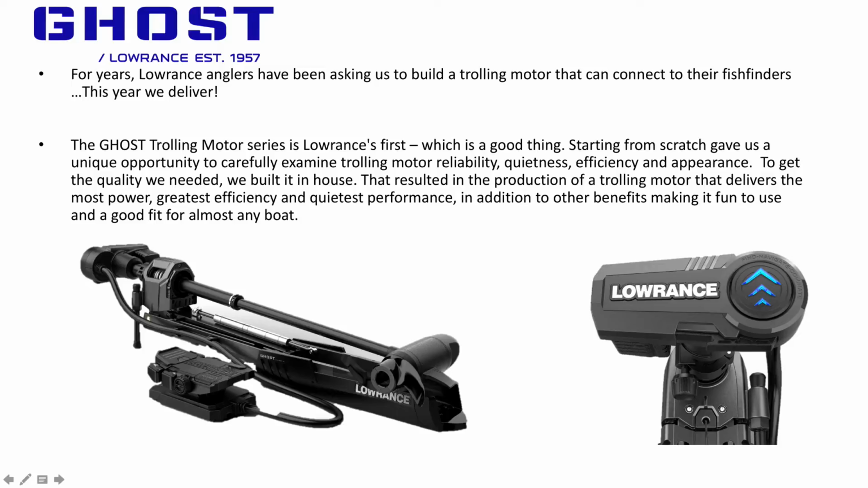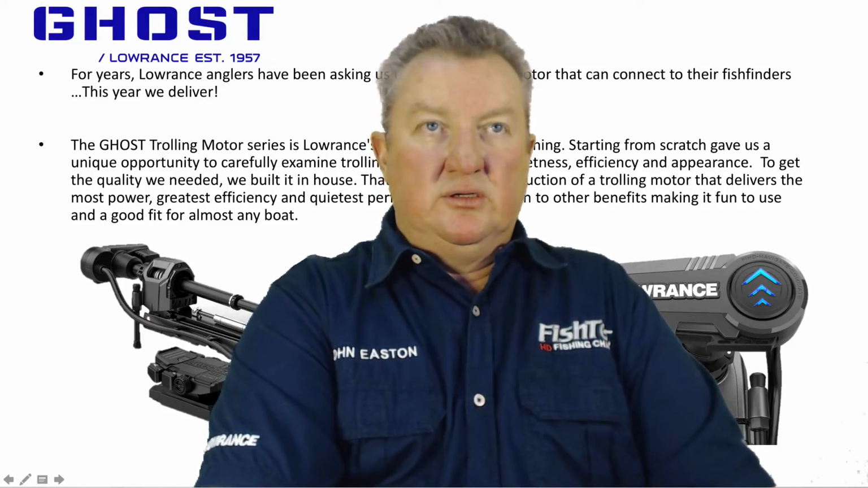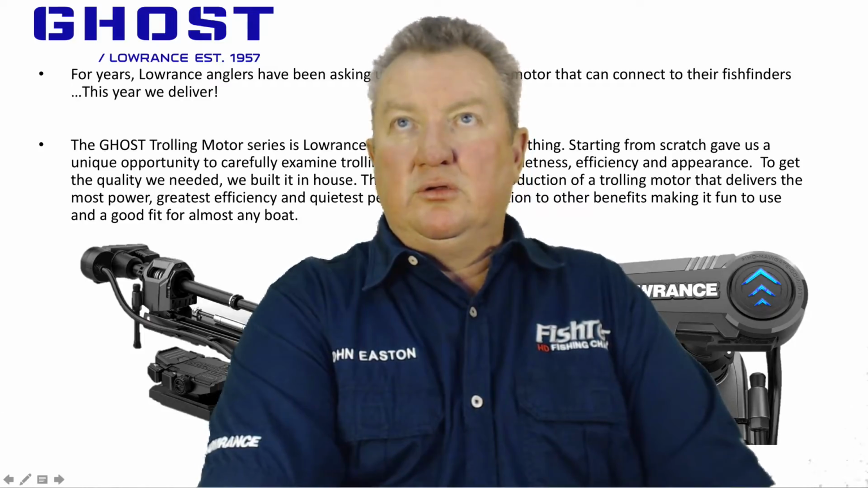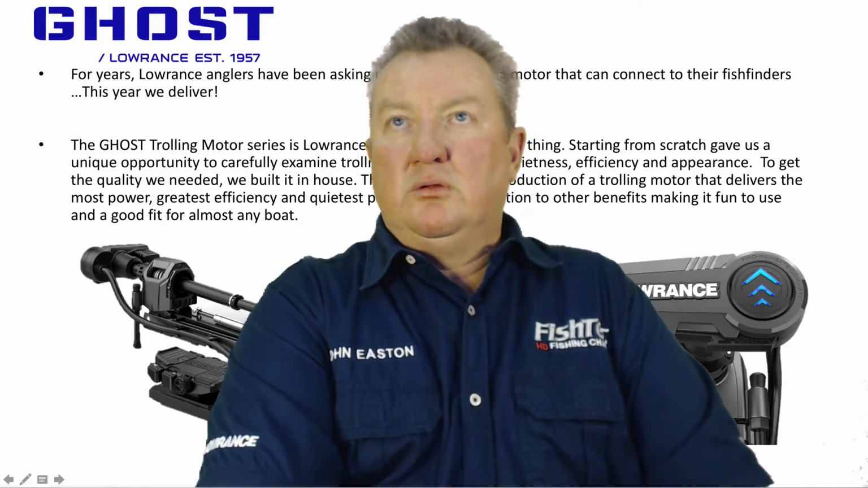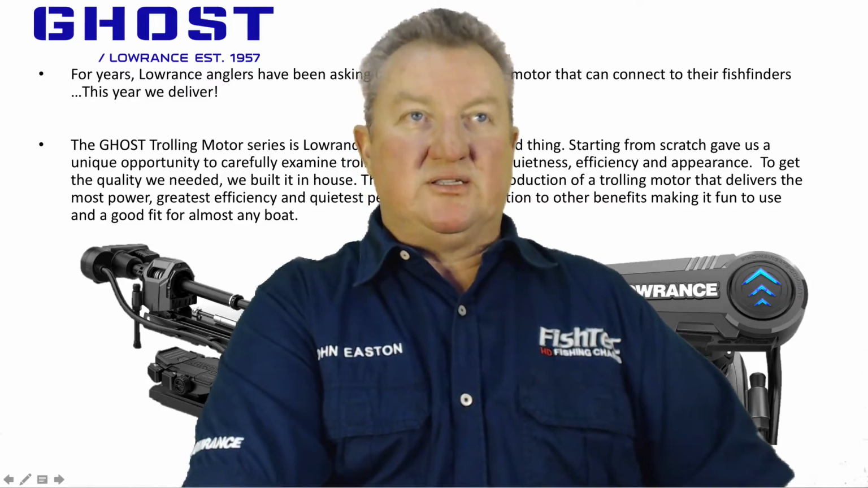Guys, I seem to have lost this image of the trolling motor. Okay, guys, I'm just going to go on with this presentation. Let's see if we can get, what I'm going to do is maybe put that on top there like that. But what I'll do is, no, it won't let me. I'm trying to reduce myself, but it won't let me. Anyway, let me turn myself off again.